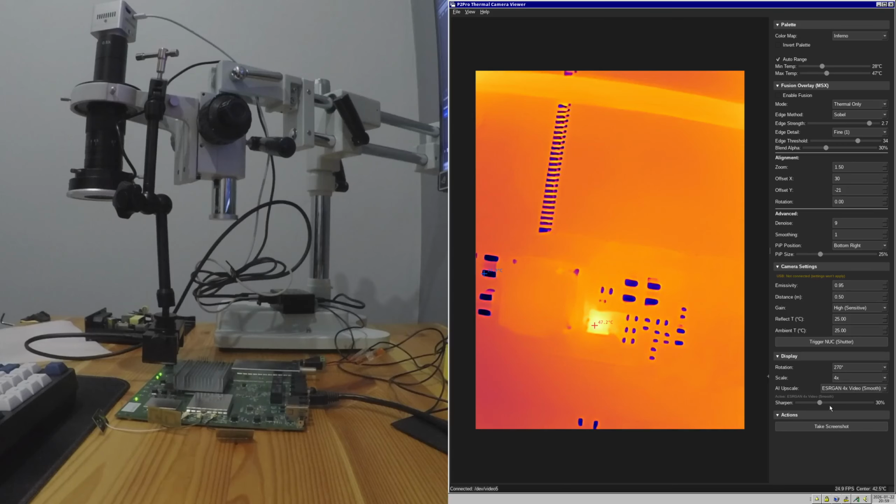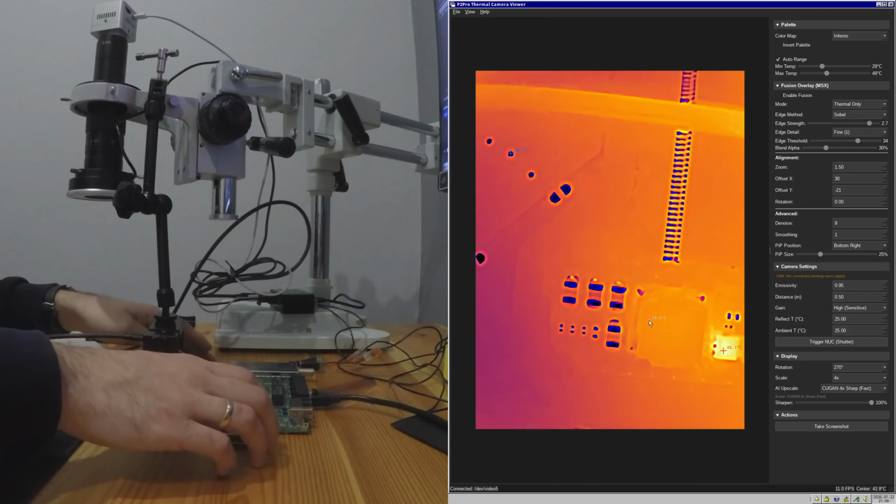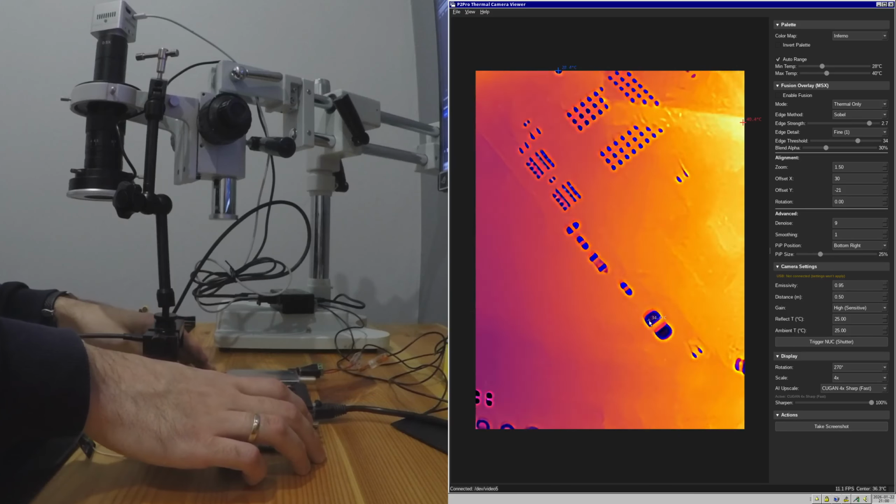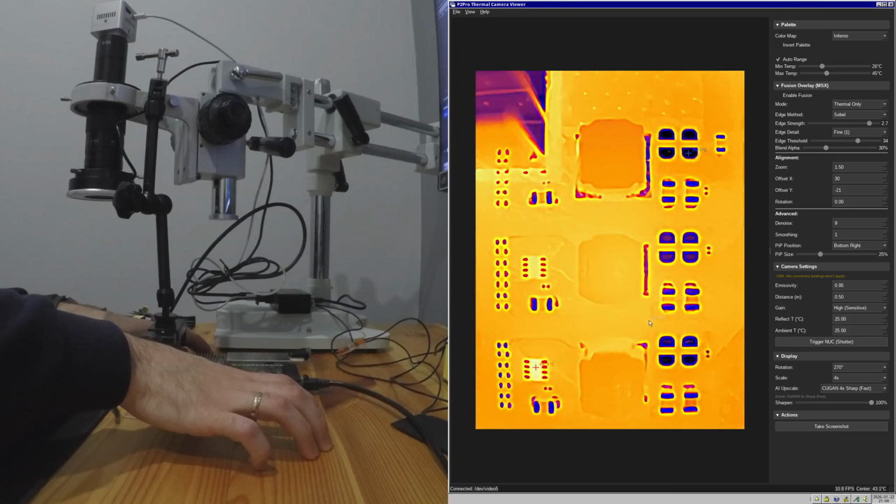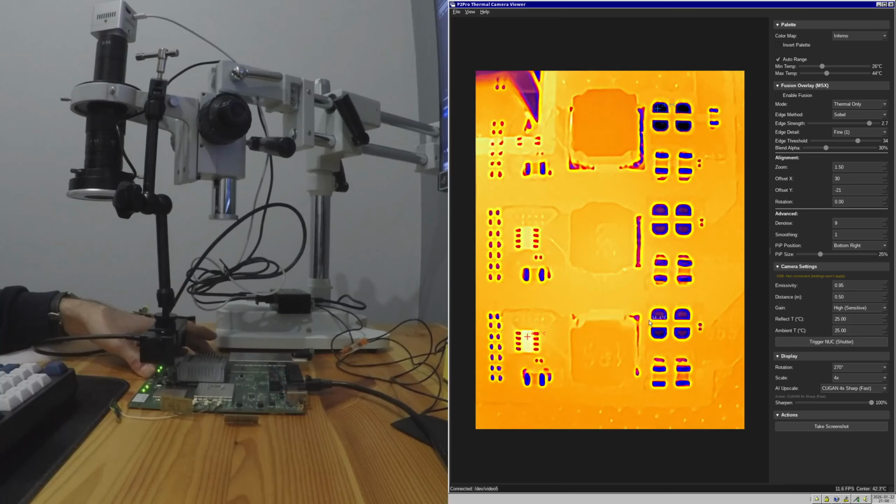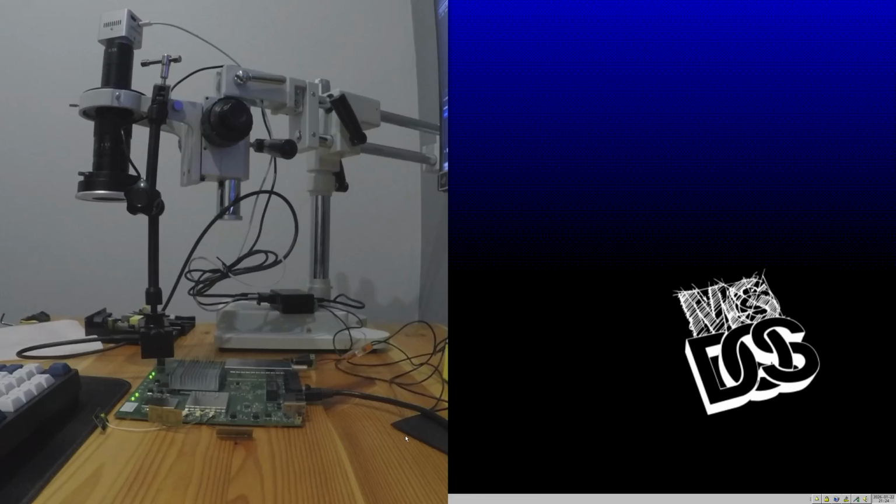upscaling, and I can see the components way more clearly. I can instantly see which component it is out of these small components I have here. If I turn off the upscaling, it's still quite good visibility of the image. So I can now start moving the board around, and as you can see, I can see all the tiny components on the PCB.